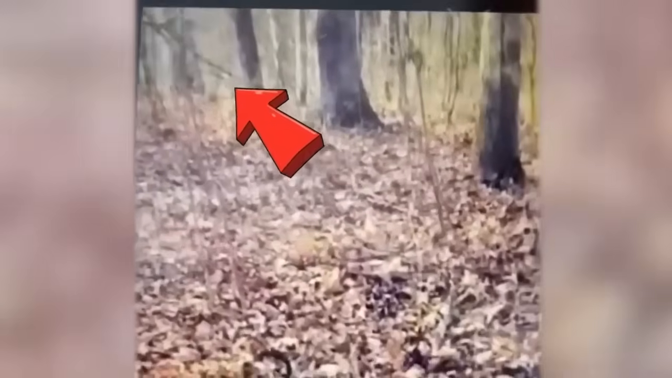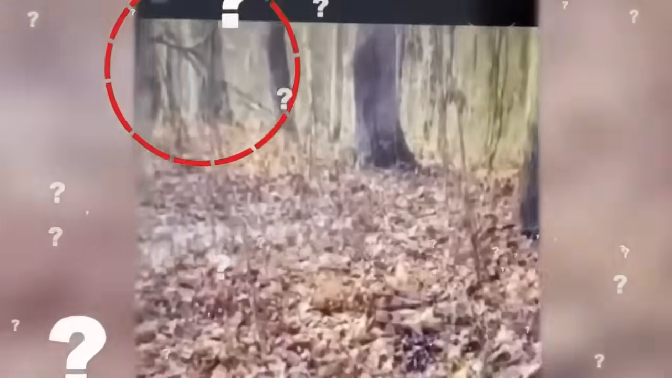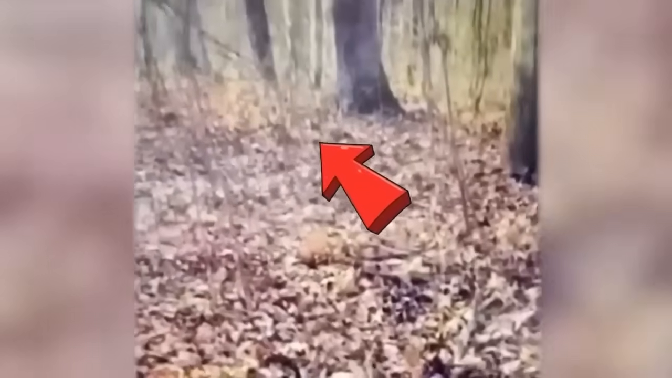The footage was captured by a brave explorer while venturing through the woods. But the encounter left him shaken, and he remains tight-lipped about the experience. Now the question lingers: is this a genuine paranormal encounter, or could it be a skillfully crafted 3D animation?